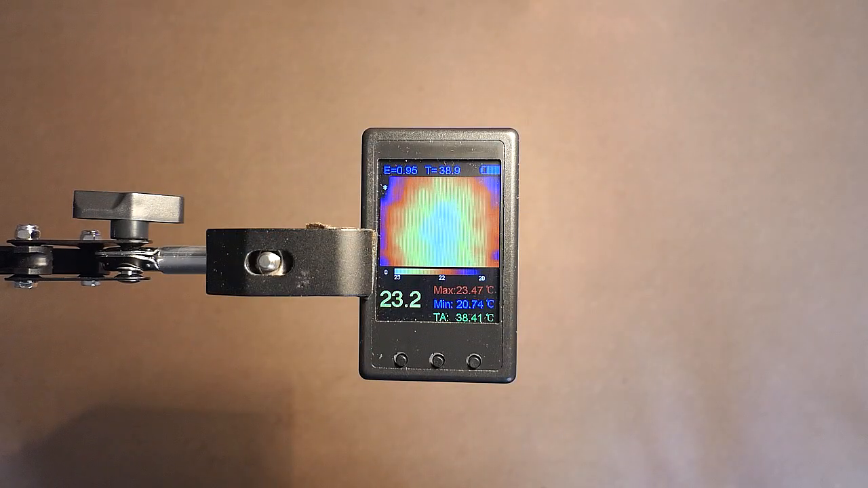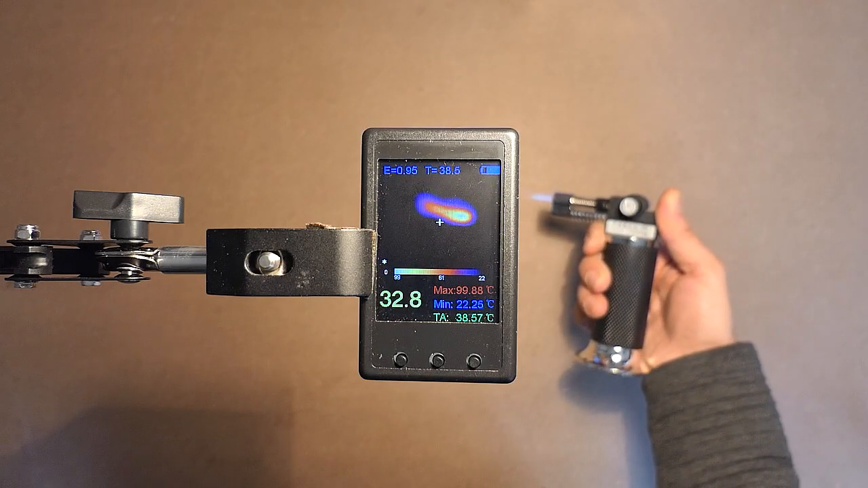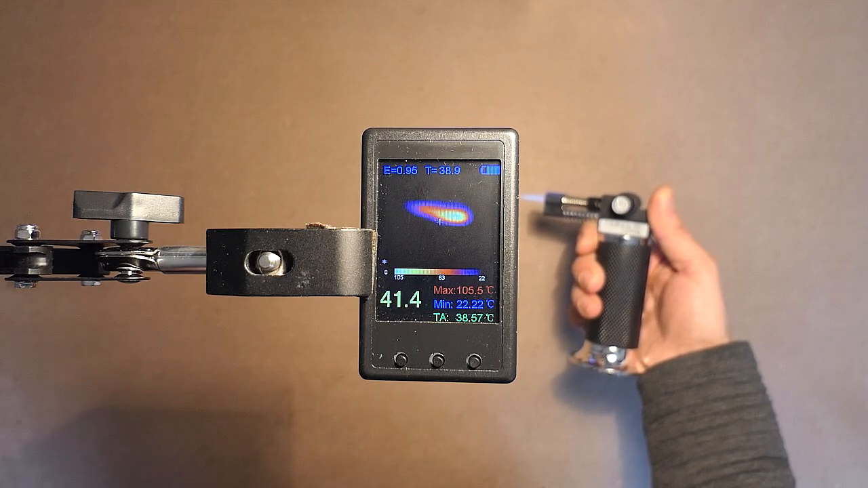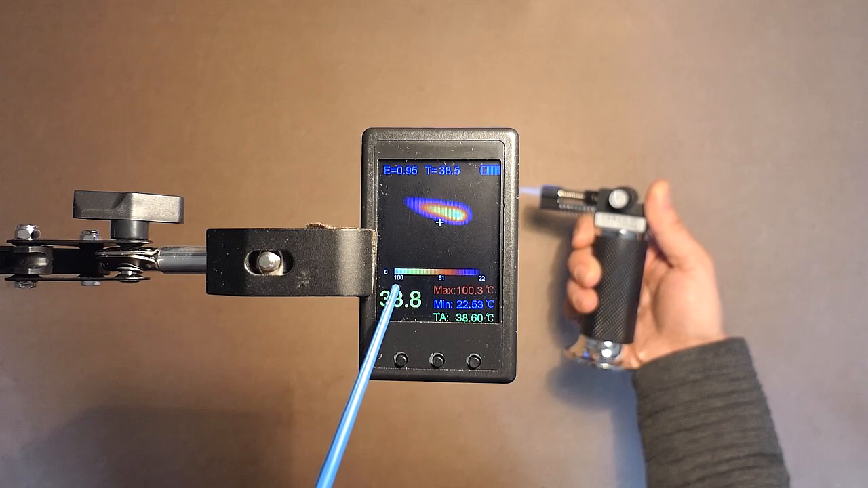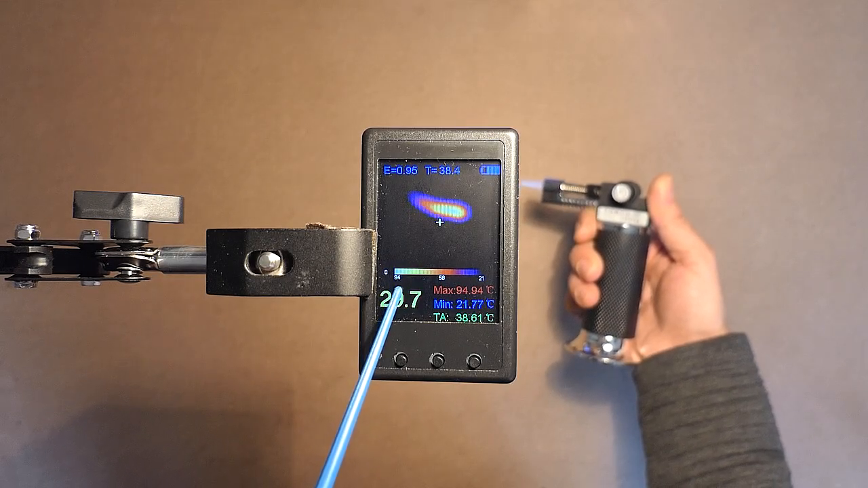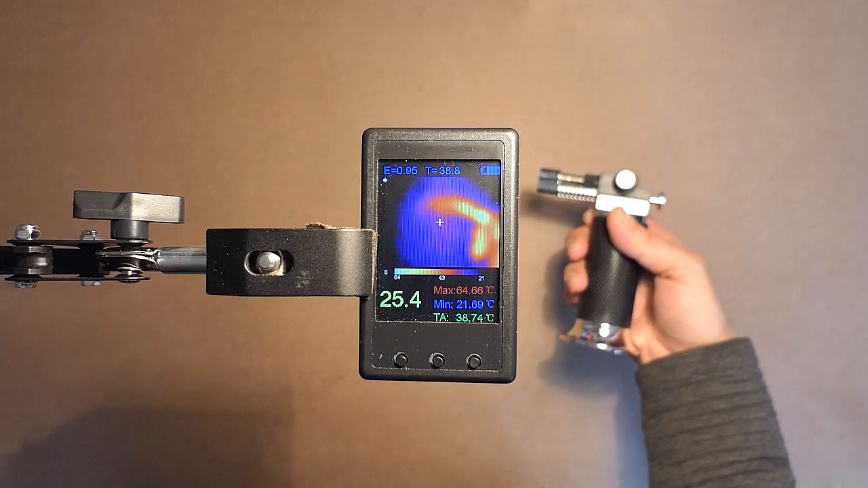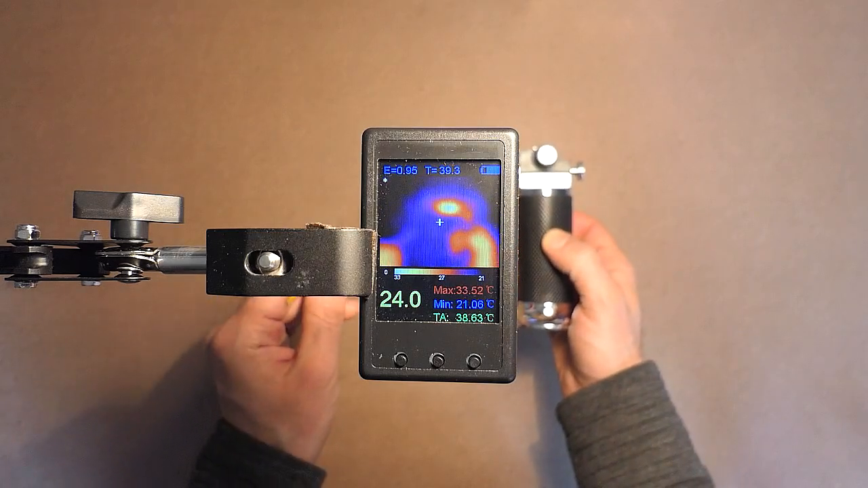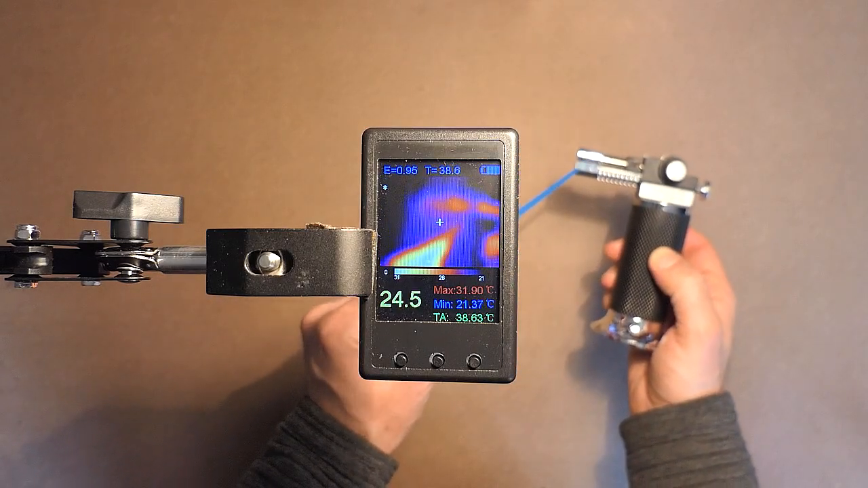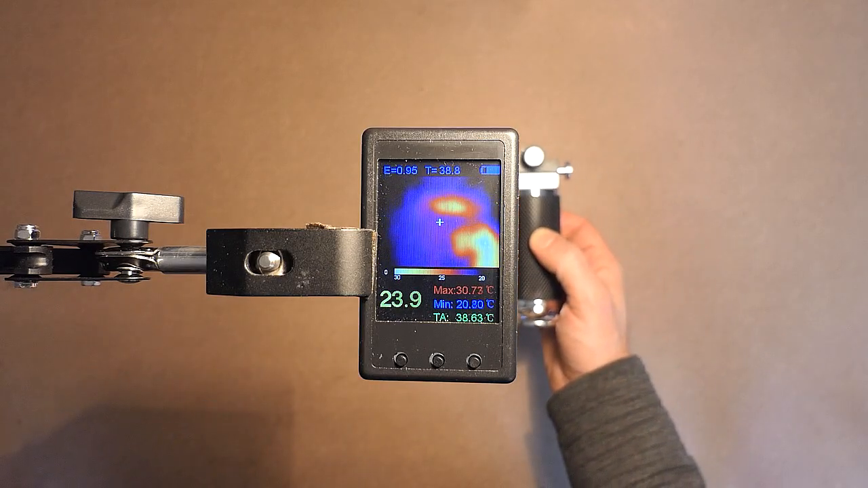Let's see a gas torch with the help of this thermal image camera. So we see that the camera adjusts the borders. Here we have 22 and here we have 190, 99, 102. And now this part is hot. Well, that's why we see the changes here.